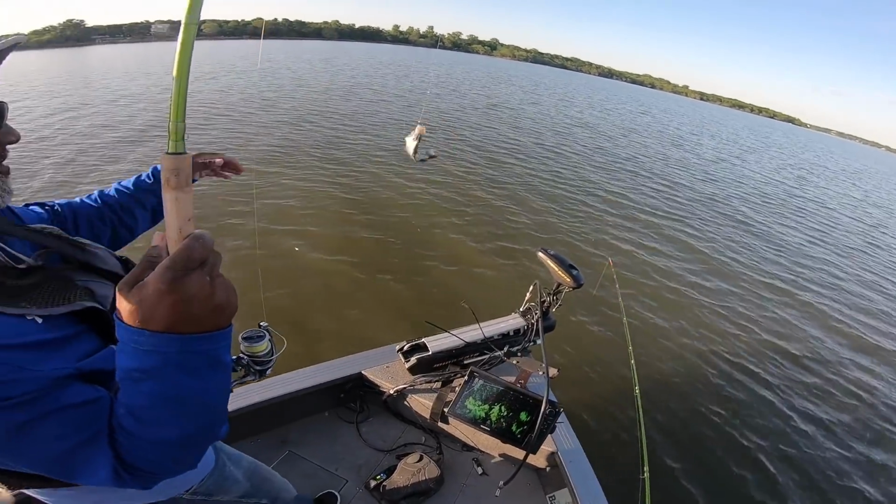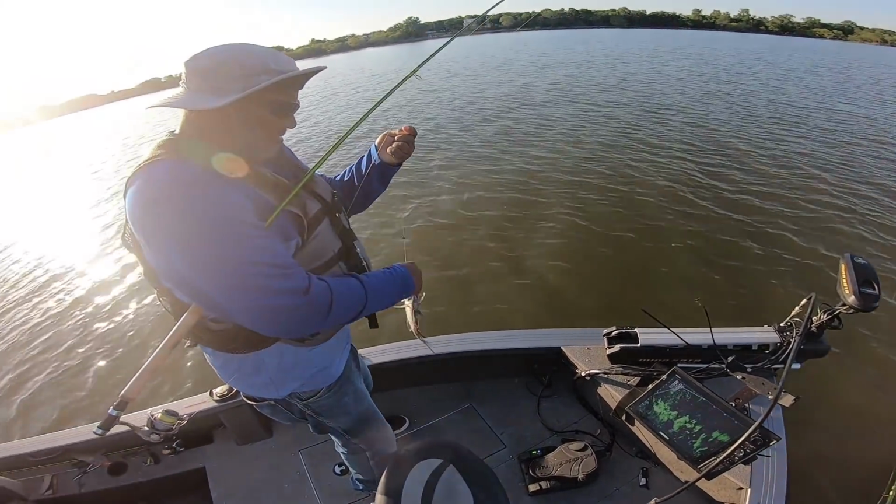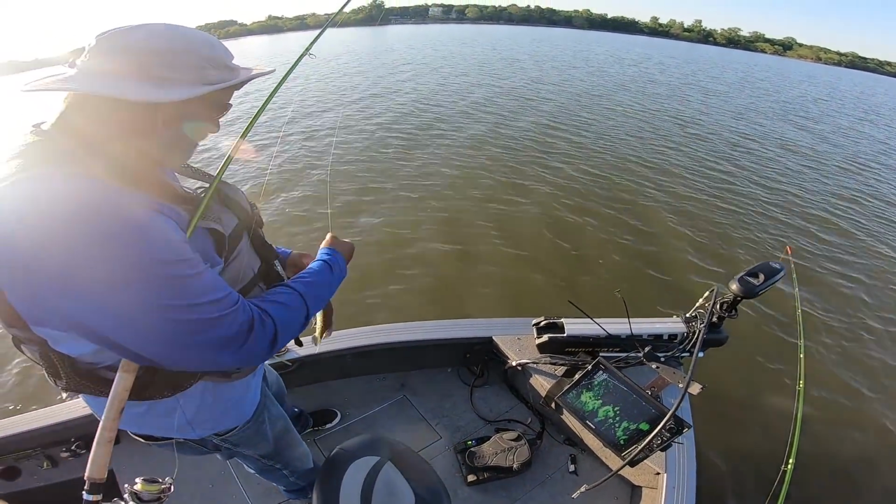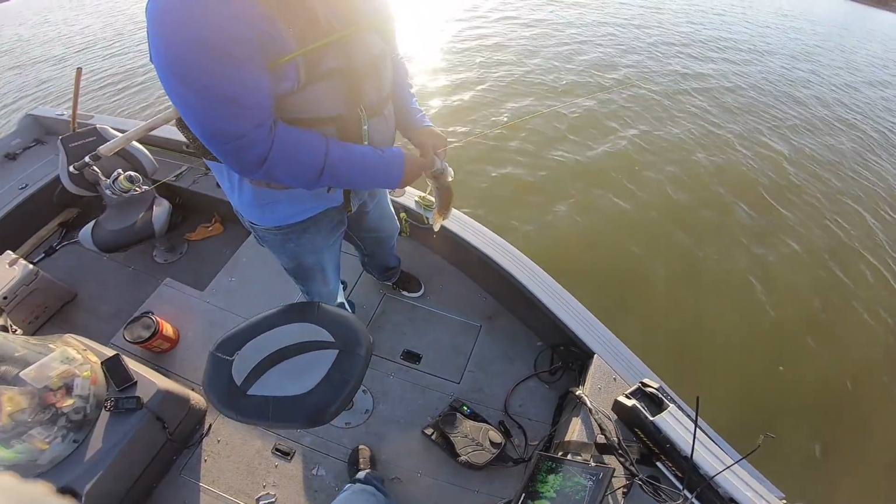Spawning male. They didn't believe they out here spawning, Dad. Now, why you think he got on his tuxedo? He ain't going to the prom. He's down there looking for the ladies. Yes, sir. That's a good fish, man.